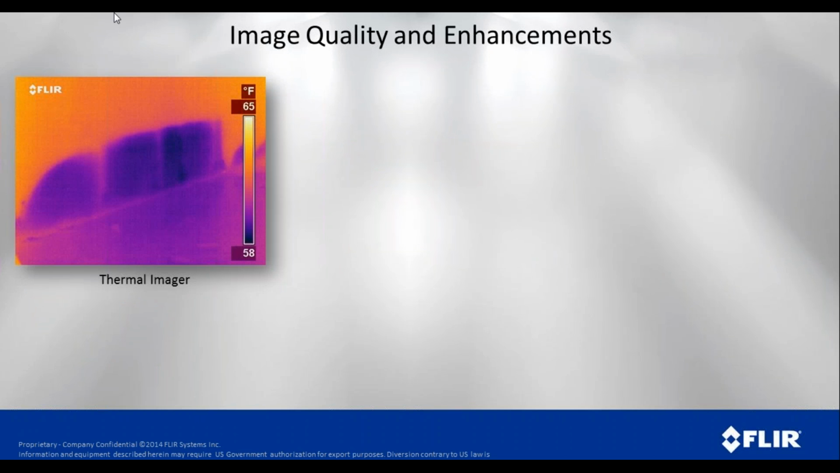Now, within the cameras, there are lots of different ways we can look at the images. In this case, this is a thermal image, pretty basic, and in this case, it's a wall. Now, apparently, there's some moisture issues in the wall.